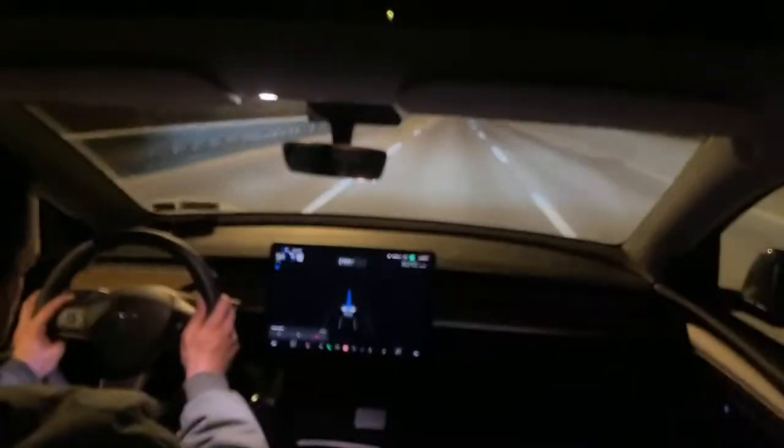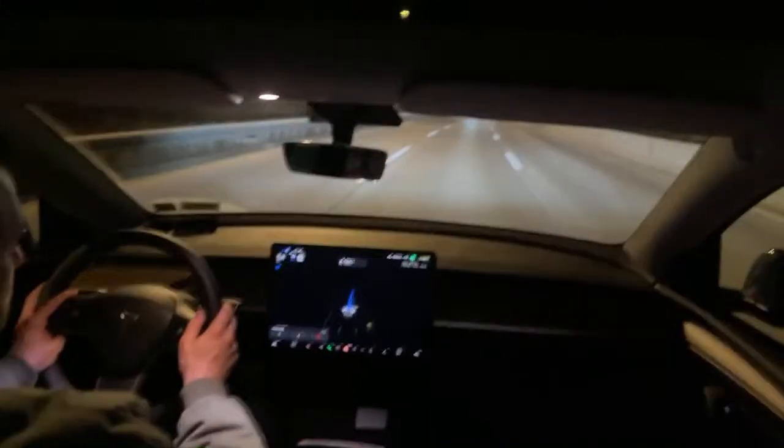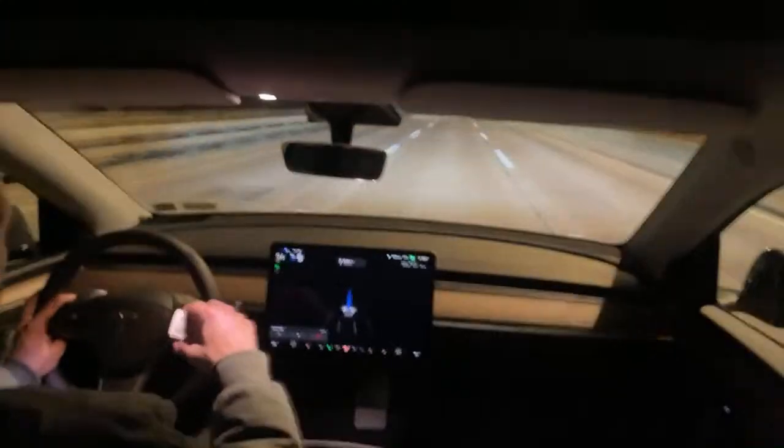High beams just came on because nobody's around, although there's plenty of lights on around here. I notice it definitely does it when there's nobody around the most. All right, this is just a straight drive-through toll. Last one.